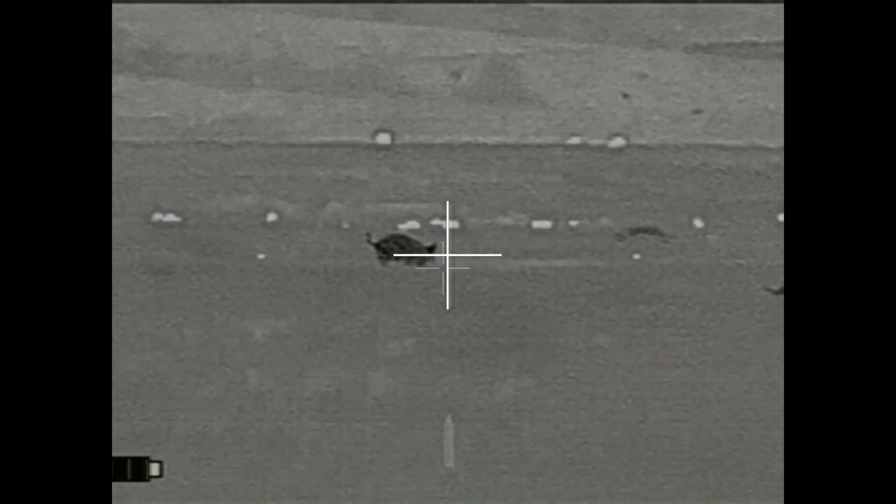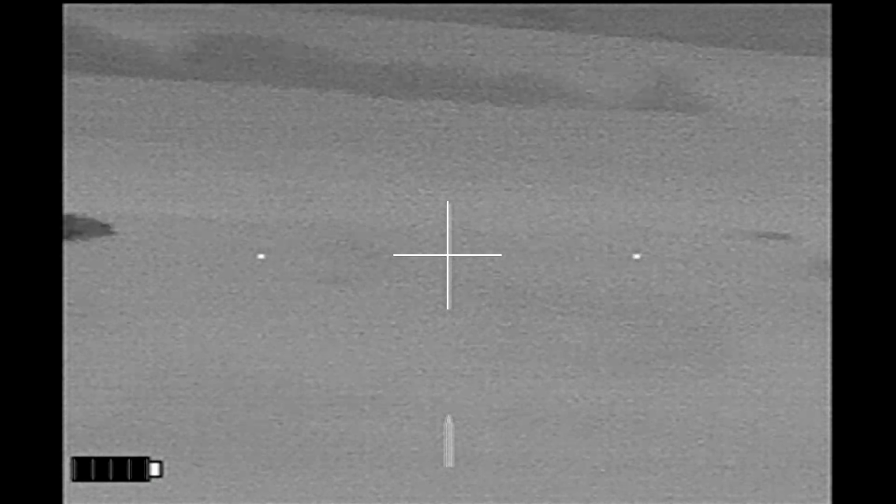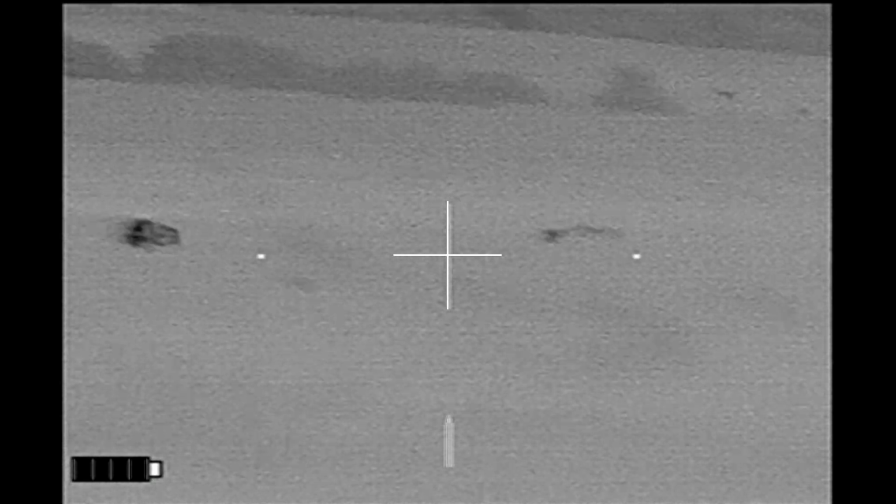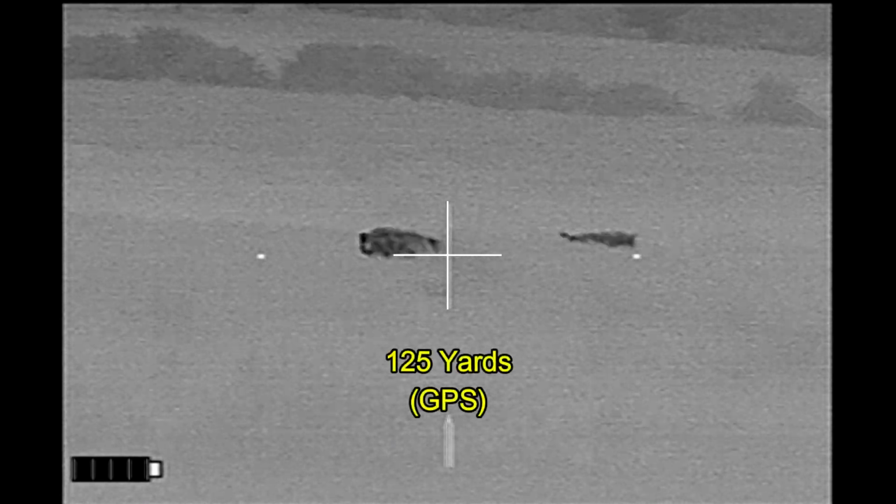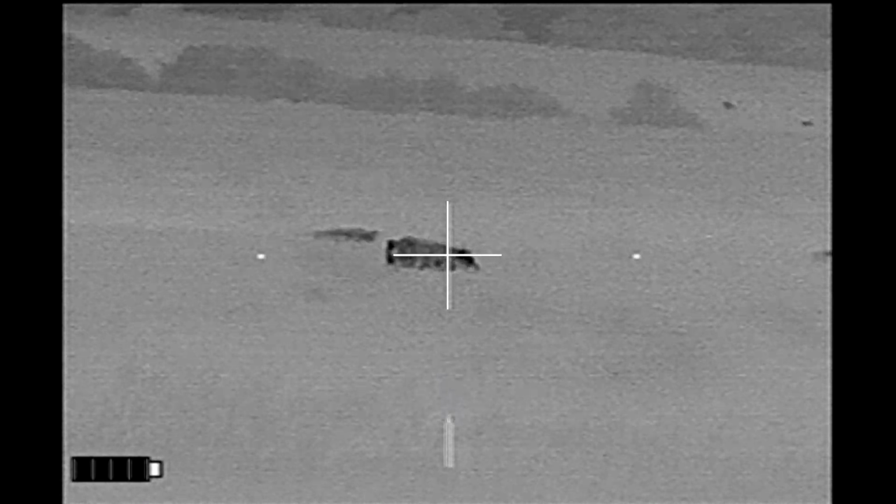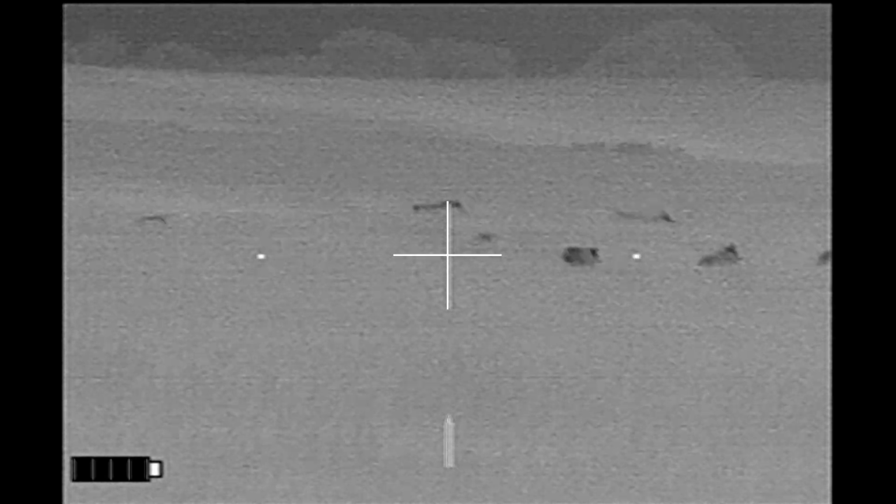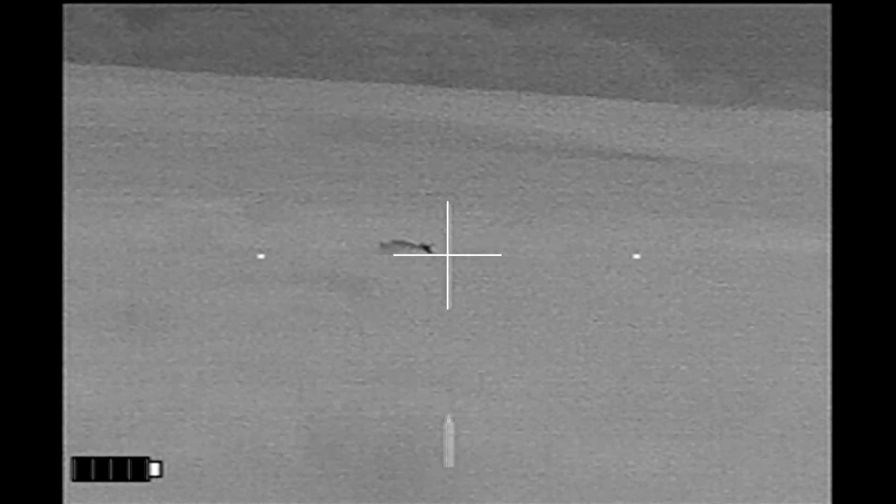And here we've come around behind the hogs. I've only got video from my rifle at this point. Waiting for the hogs to turn. Here we go. 3, 2, 1. We both shoot and drop hogs. We both hit runners. Wow.